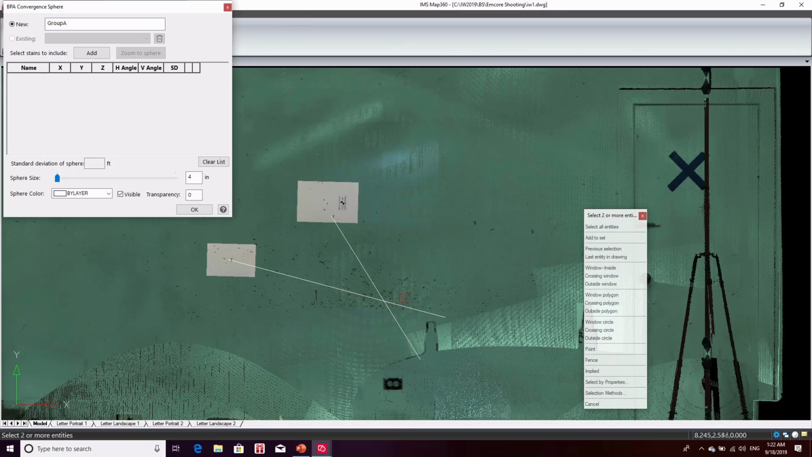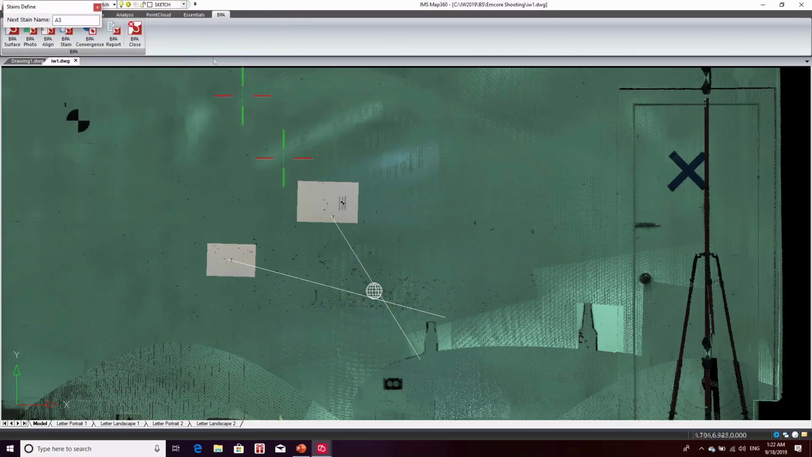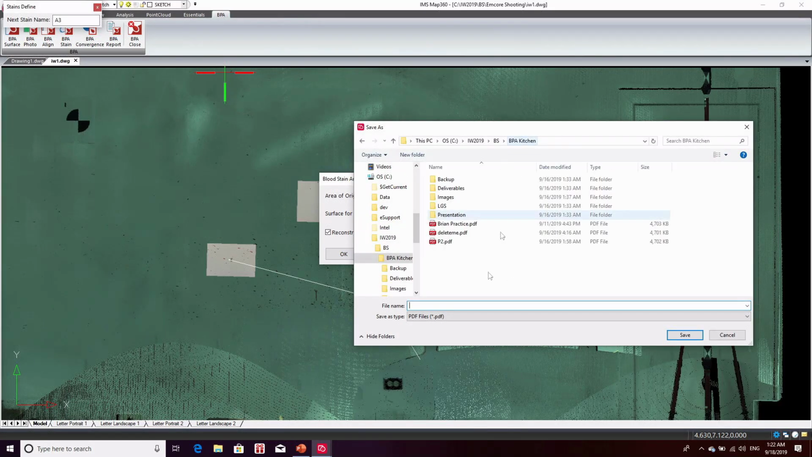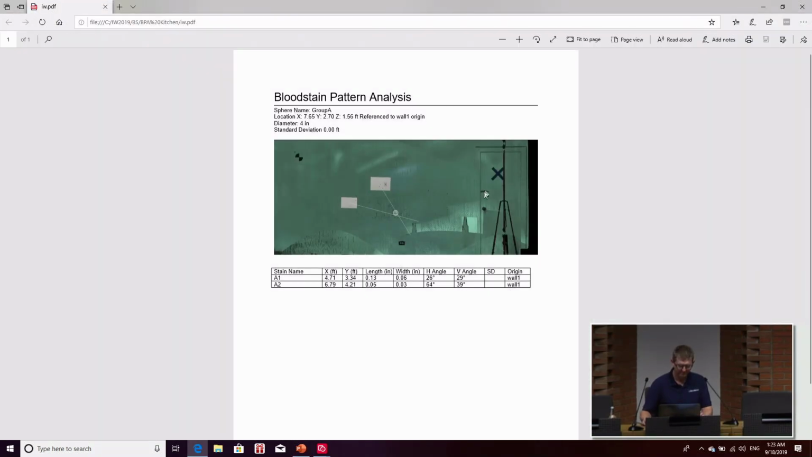I'm going to select my two blood stain lines here and add them to the analysis. So we'll accept that, and finally the Reconstructionist would create a report. And ultimately this report is what they would be taking into court with them.